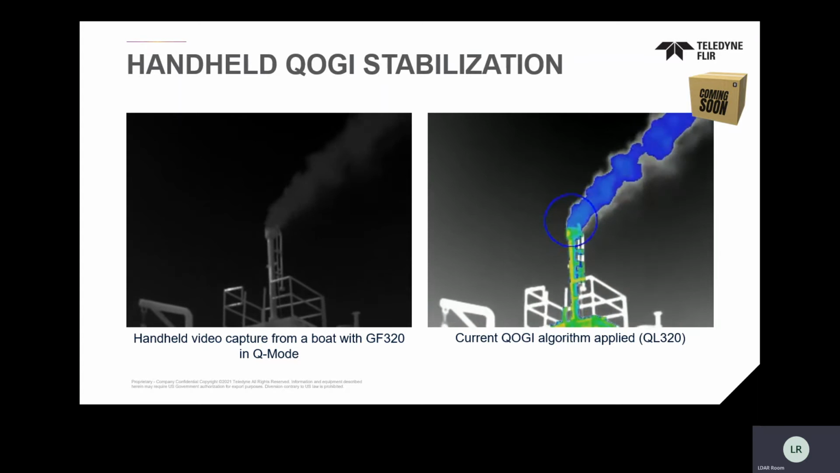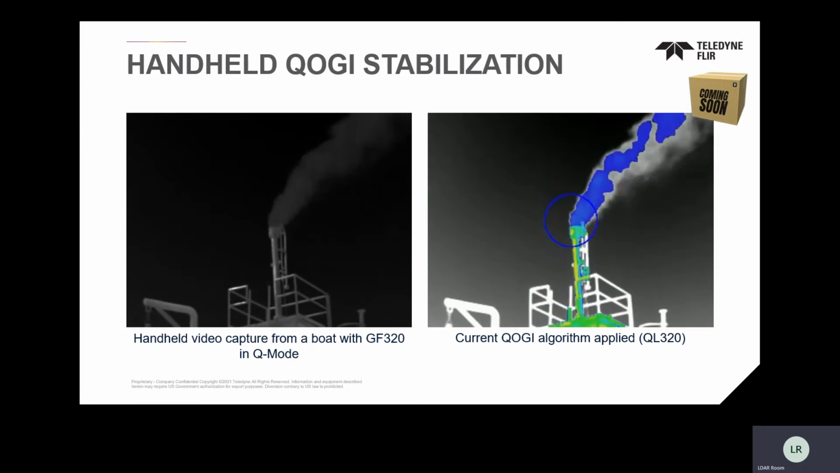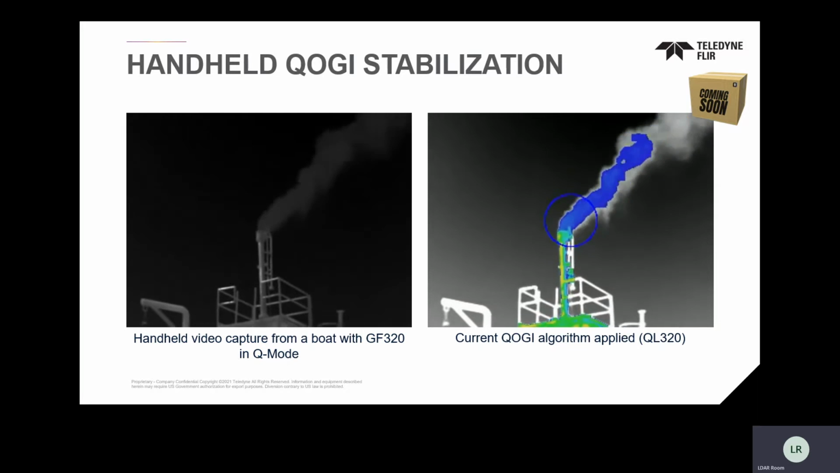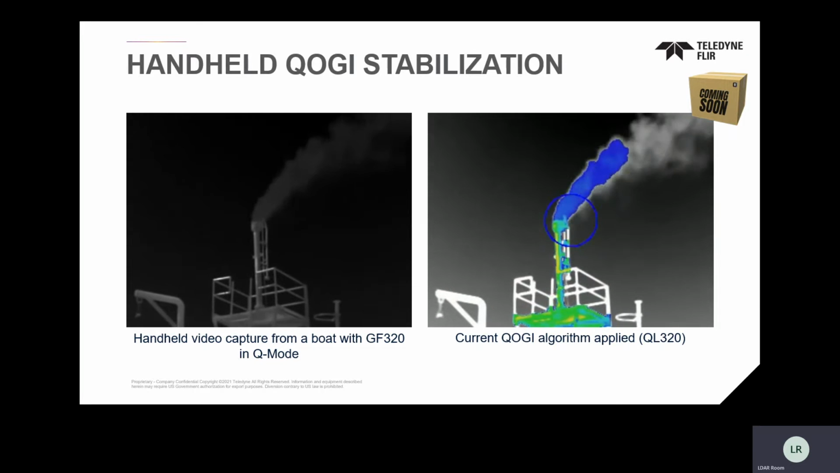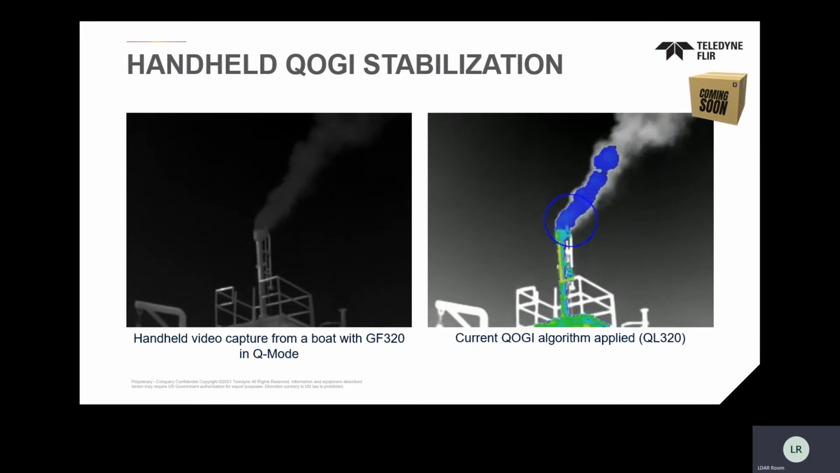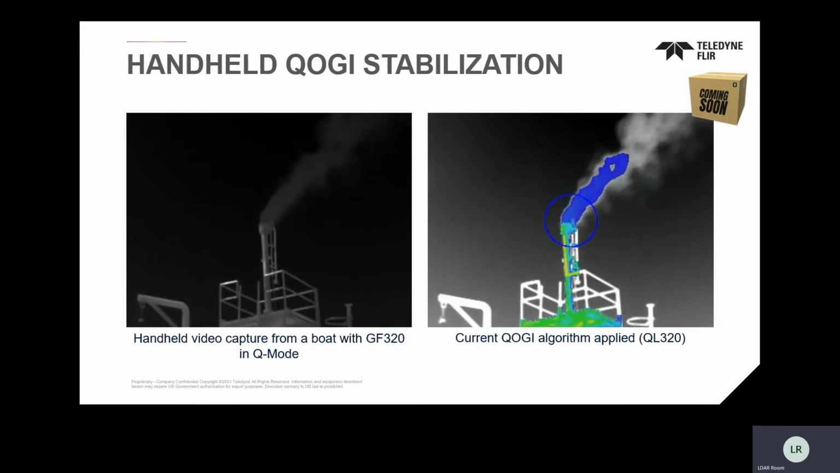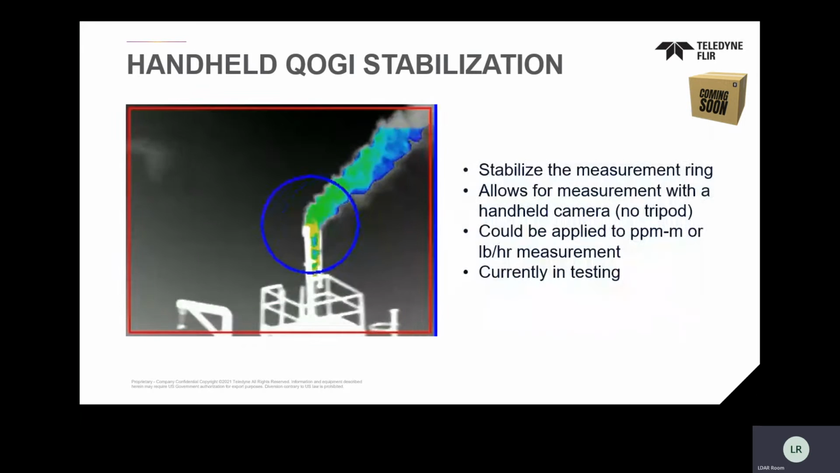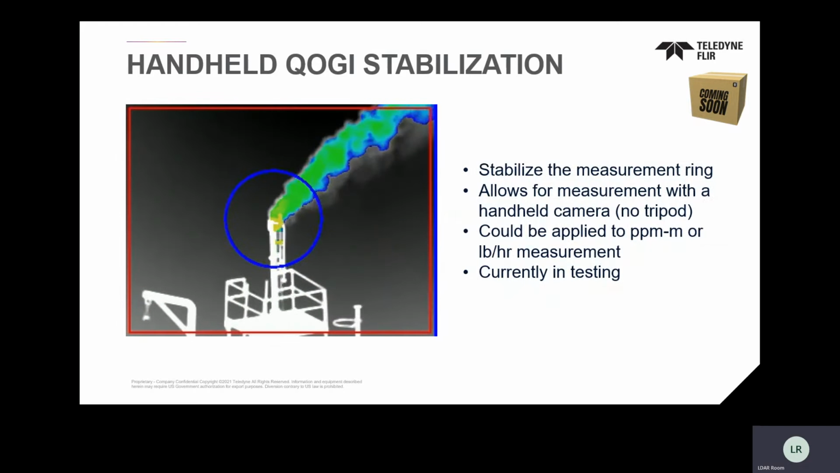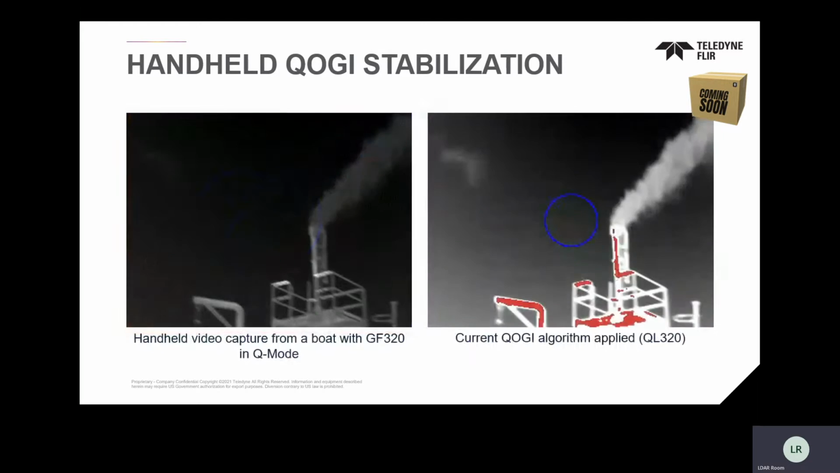And we're really working hard and very close to a generation where we can get rid of the need for the tripod. That may not happen with all of the units of measurement, but we can get rid of the need for the tripod in some different ways. If I look at that, as I take that one that you just looked at, you can see, let me go back here just real quick.